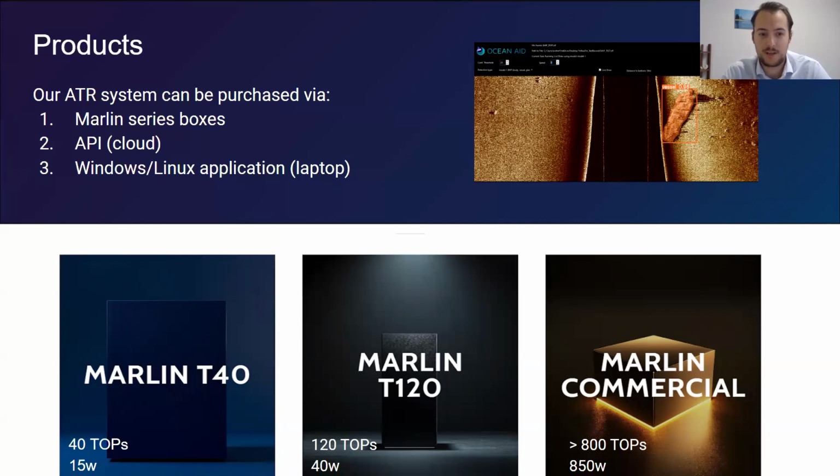That's TOPS. So right now we're trying to commercialize our T40 box to get it out on your everyday fishing vessel. But we also are looking to have a more commercial option that provides over 800 TOPS and has that even more split-second detection needed on some boats.